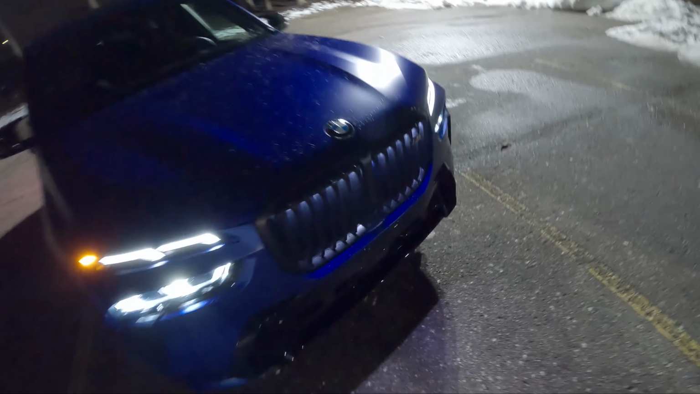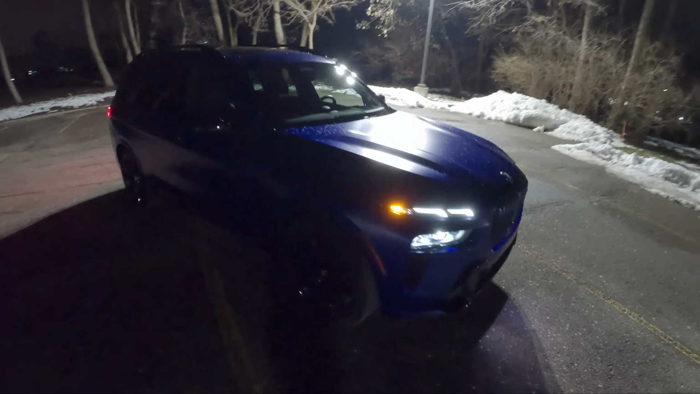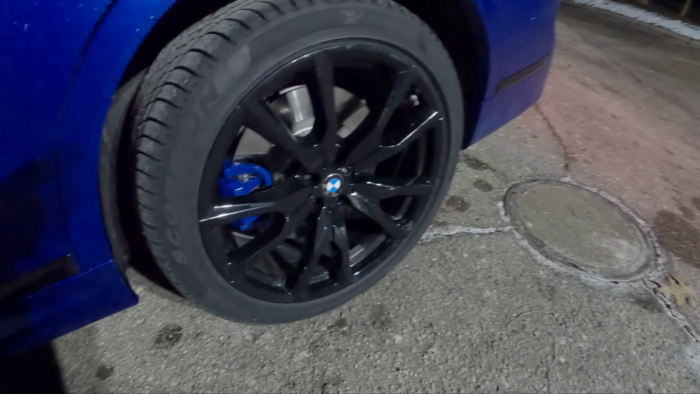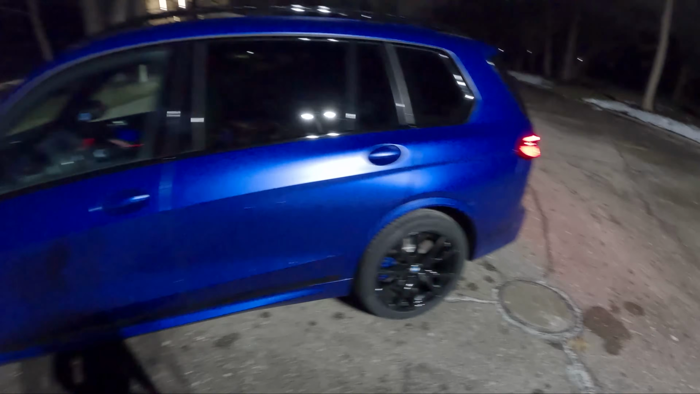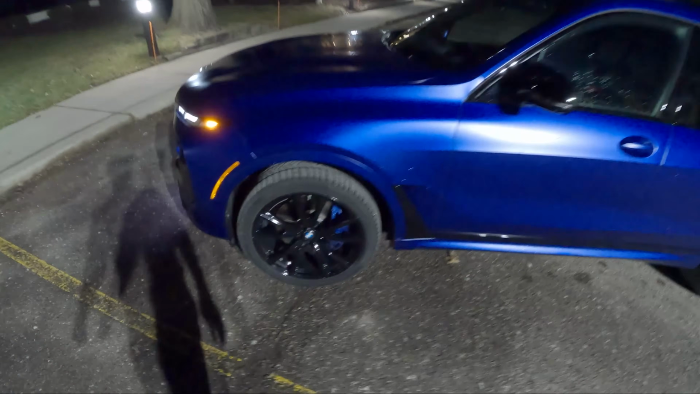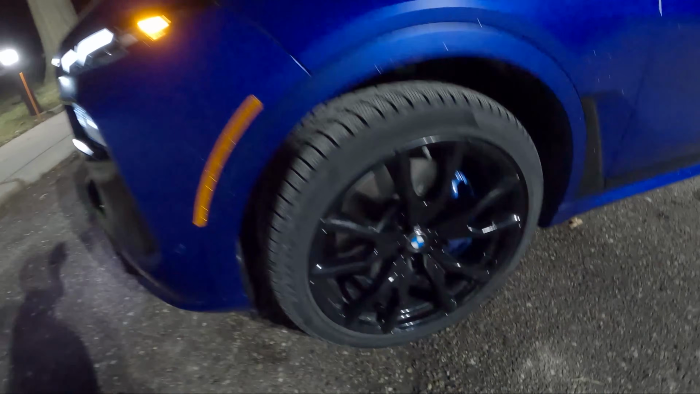You can see we've got lighting accents in the grille. We've got split headlights now, black wheels. These are the 22s. We're on Pirelli Scorpion winter tires. See those massive brakes up front.